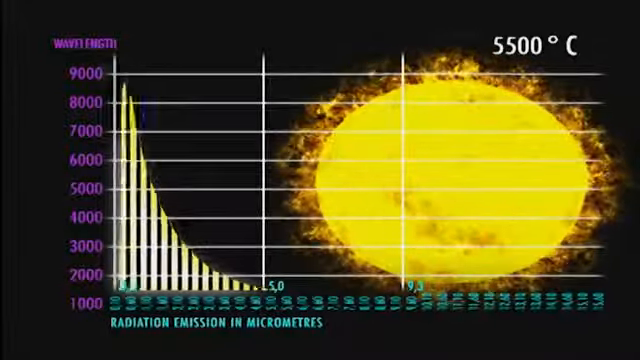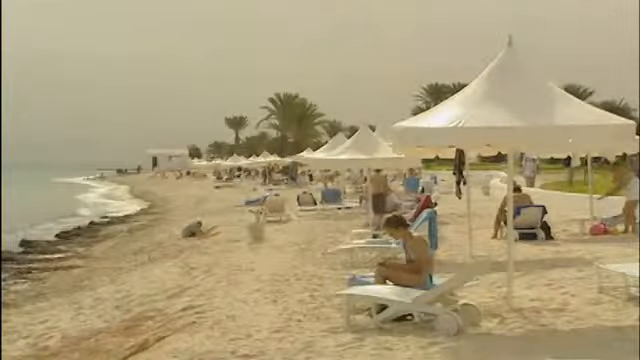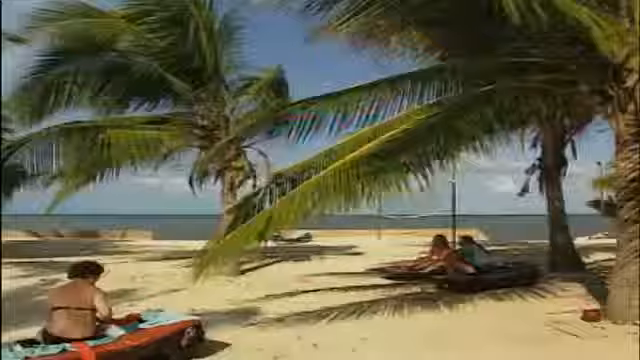The primary source of infrared radiation is heat or thermal radiation. Any object that has a temperature above absolute zero emits radiation in the infrared region. Even objects that we think of as being very cold, such as ice cubes, emit infrared radiation. We experience infrared radiation every day. The heat we feel from sunlight, a fire, or a radiator is infrared. And although our eyes can't see it, the nerves in our skin can feel it as heat. The warmer the object, the more infrared radiation it emits.